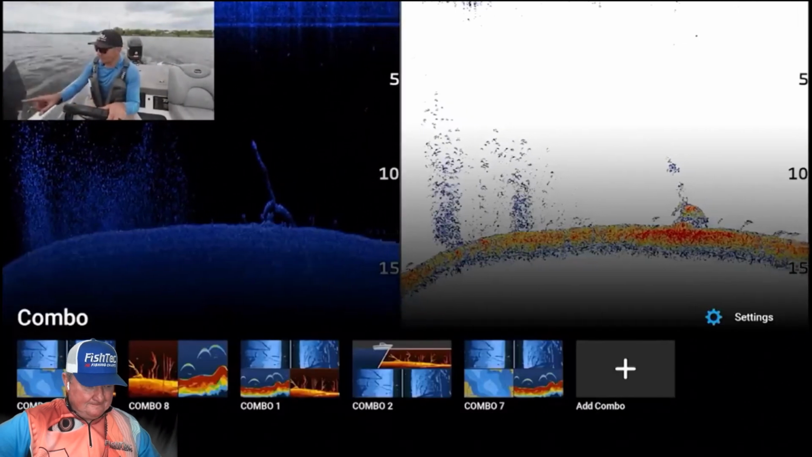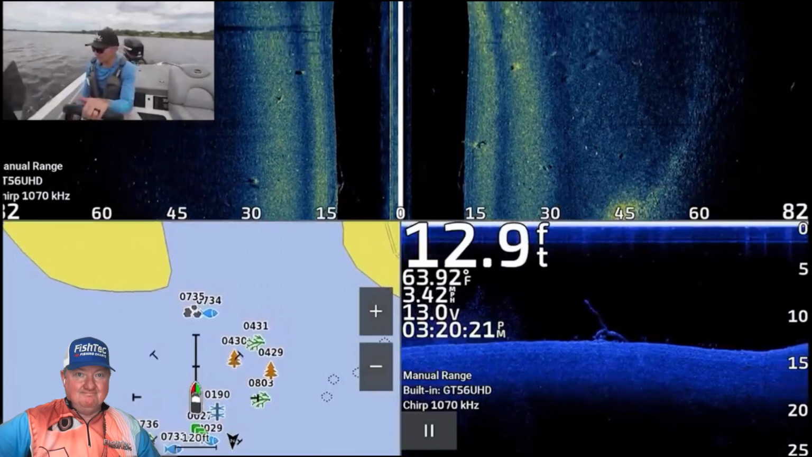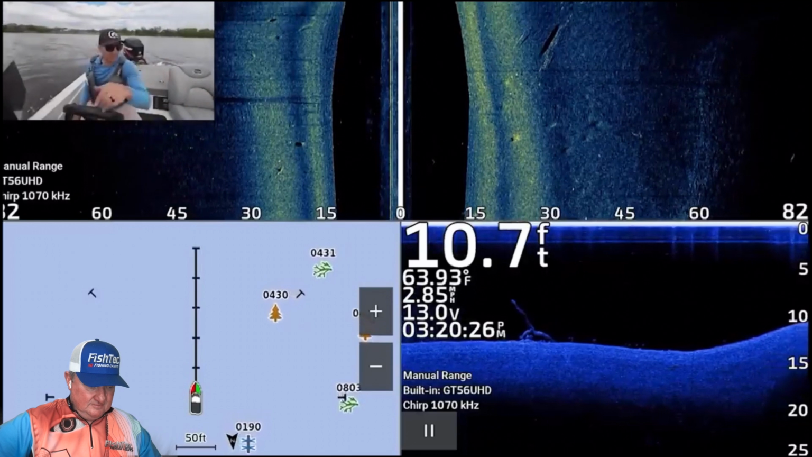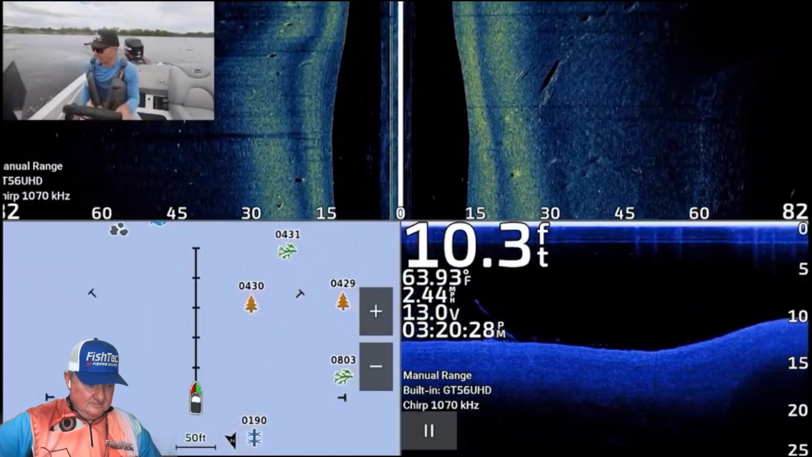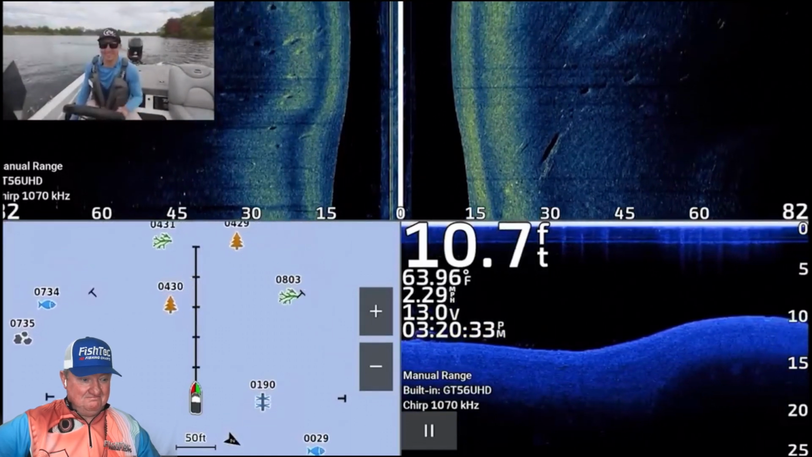However, I did start making my way up here a little bit shallower, and I had a few brush piles marked, and this is actually on my mapping here where I ended up getting a few bites and where I caught that nice fish a second ago. And I don't have very many of these brush piles marked up here this shallow, so we're gonna have to go graphing here to go find more.